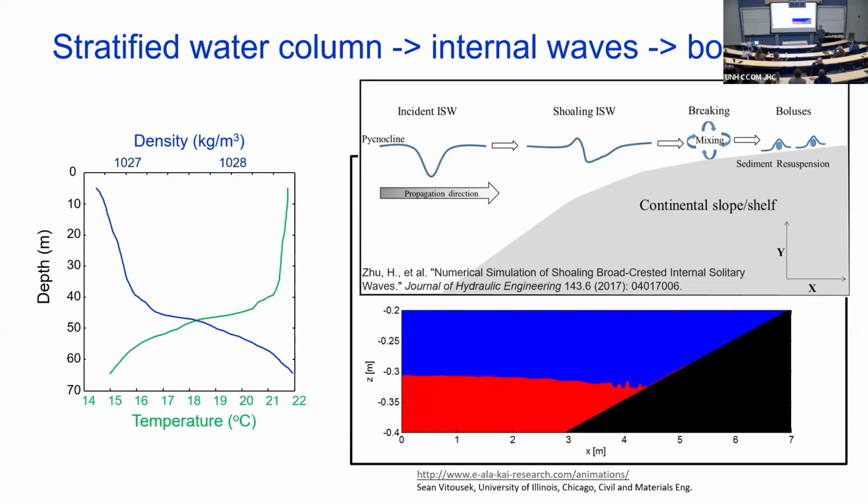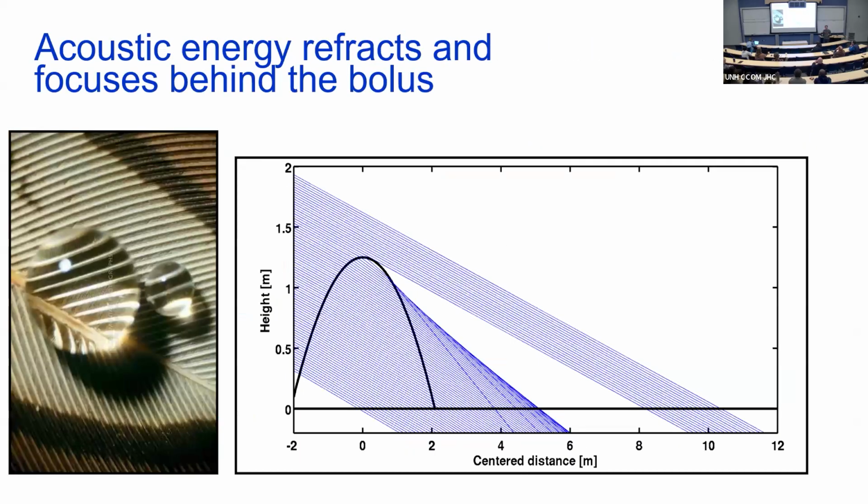So after a little thought, these guys have enough curvature to form a lens. Just like light through a drop of water, where you have a bright focus spot and then a shadow, because all that energy has been moved into the spot, you get the same thing behind this bolus. And they have a shape that's sort of parabolic. Energy, well, let me just go to the next one.